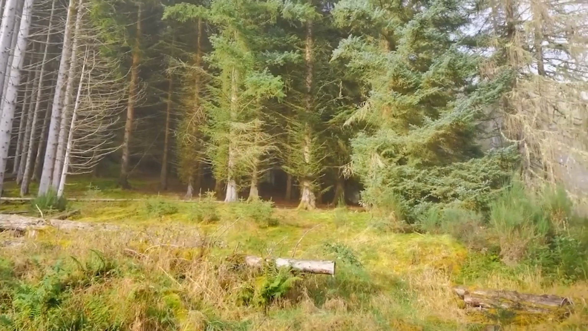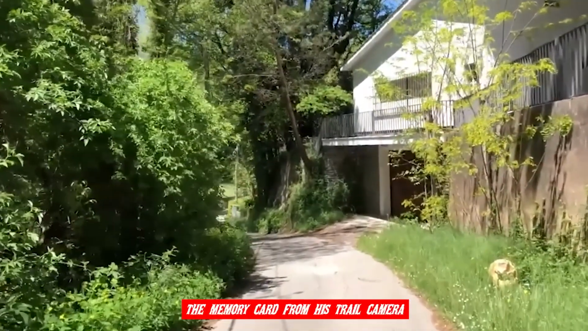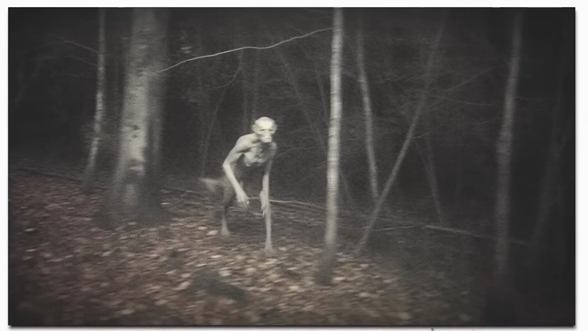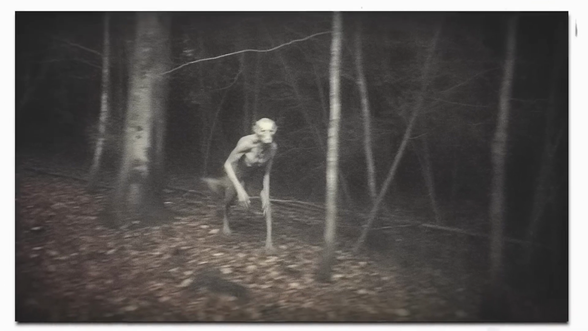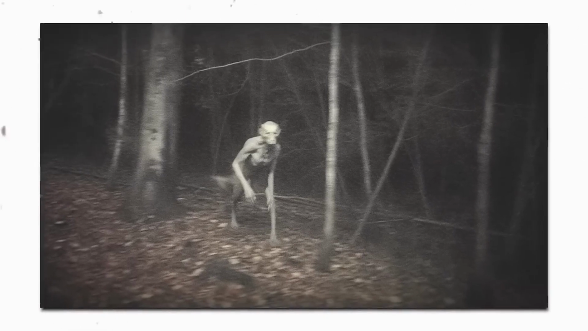Naturally, he decided to set up a trail camera, hoping to catch the mischievous intruder red-handed in the act. The sun rose on a seemingly ordinary morning, and he eagerly retrieved the memory card from his trail camera. What he discovered was far from your usual raccoon or deer caught in the frame. No, my friends, what he found was the stuff of nightmares. The first image he uncovered revealed a figure straight out of a horror film. This creature, if we can even call it that, was alarmingly emaciated, its skeletal body sending shivers down your spine. Its head was disproportionately large, adding an extra layer of terror to the whole ordeal.